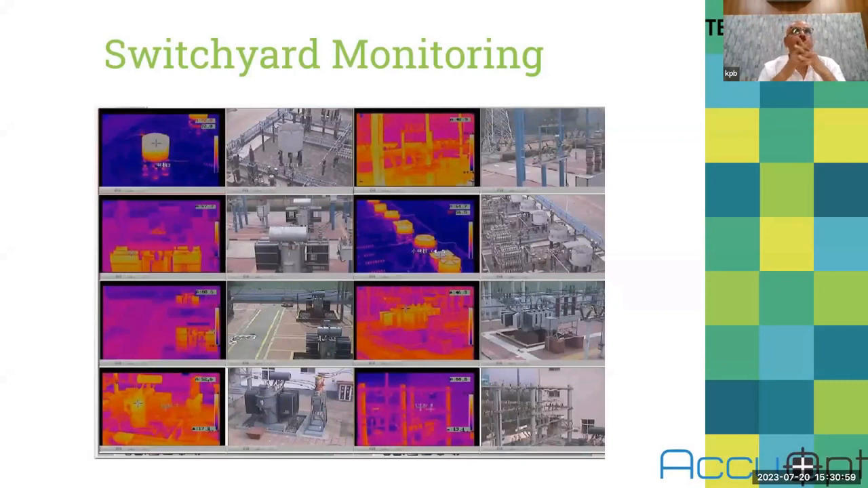Conventionally, what we do in almost every industry is that a person goes to the switchyard. Normally it is not allowed to enter a very high voltage switchyard. So normally he goes there with a portable thermal imager and takes the thermal image of different areas of interest, notes it down in his diary and goes back, and I don't know what happens to that data. So that is the conventional method. It is not accurate. Also, it is not good to use a portable thermal camera in the switchyard, especially in the monsoon or rainy season.